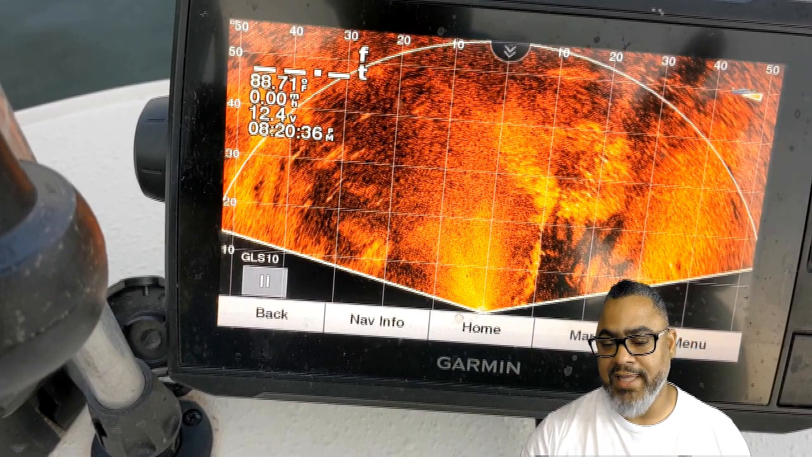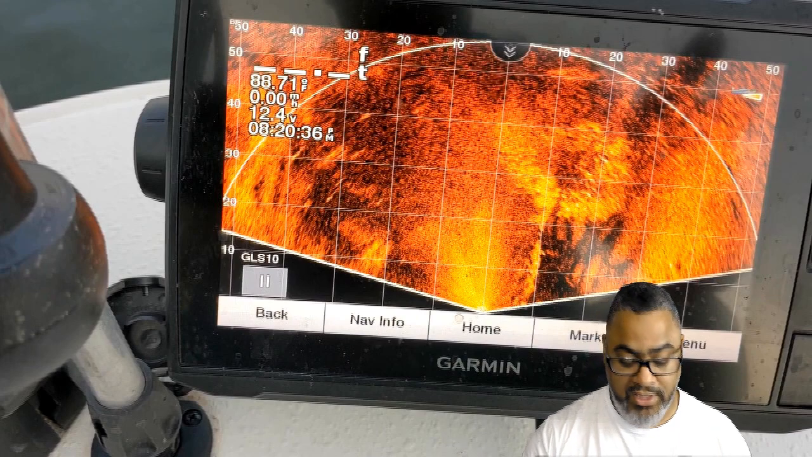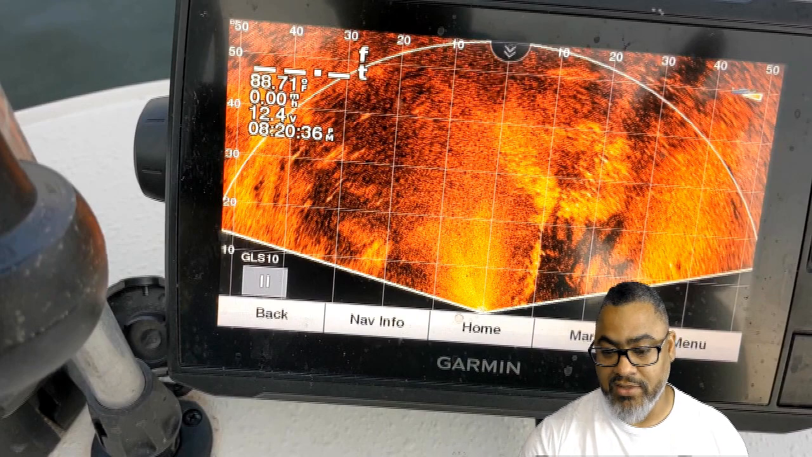I could find the exact same structure using traditional side imaging. As a matter of fact, that's how I found this structure. I'm only using this structure to pinpoint exactly how I want to set up on this particular brush pile. So I'll start the video back so you guys can finish watching.